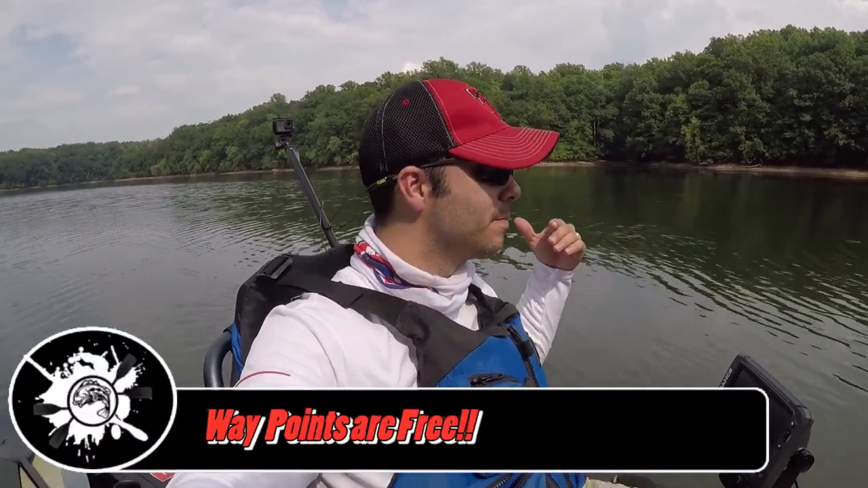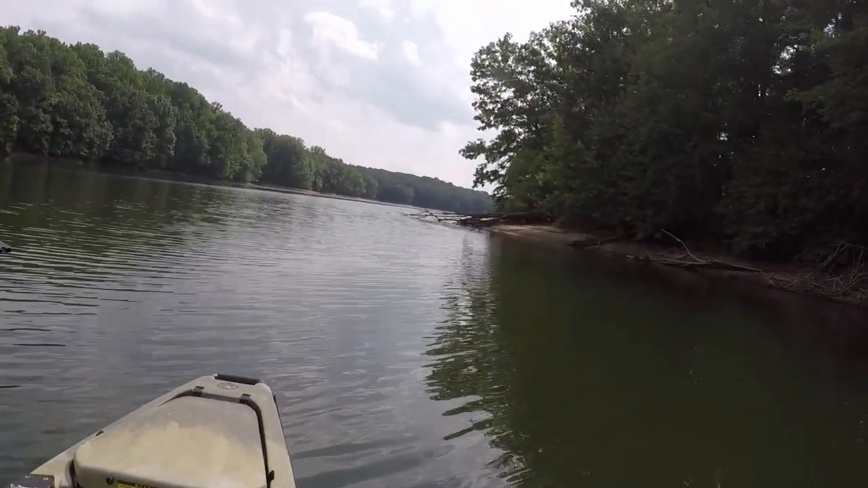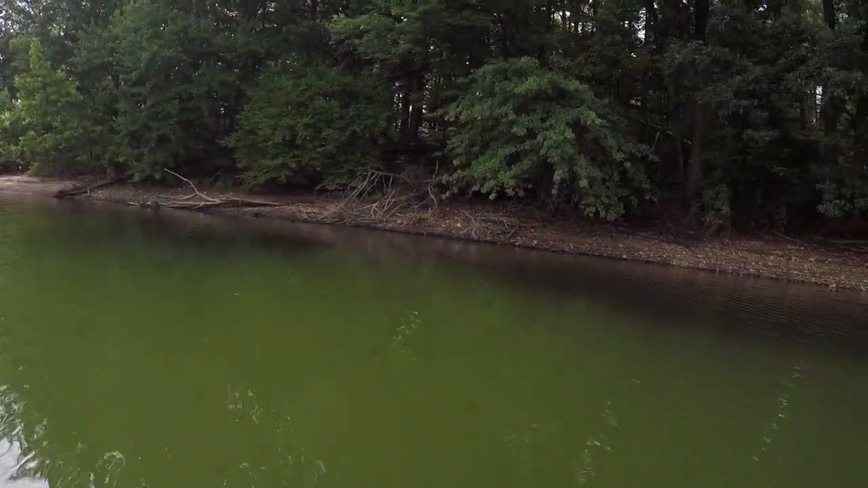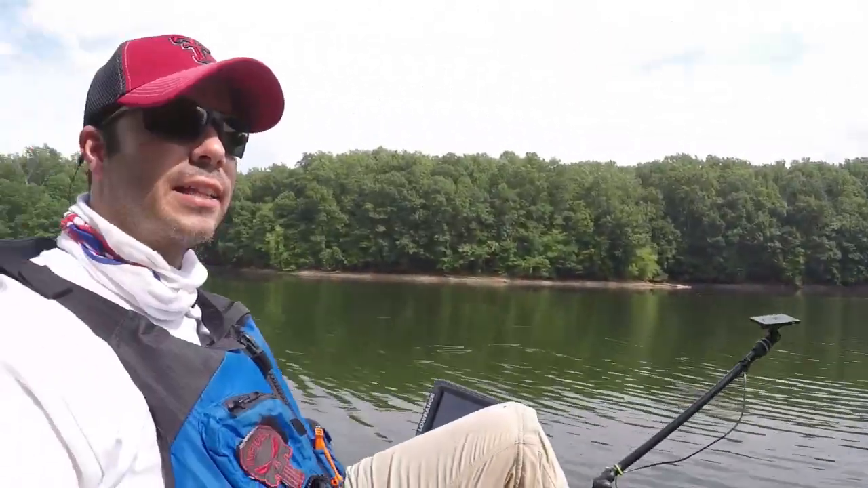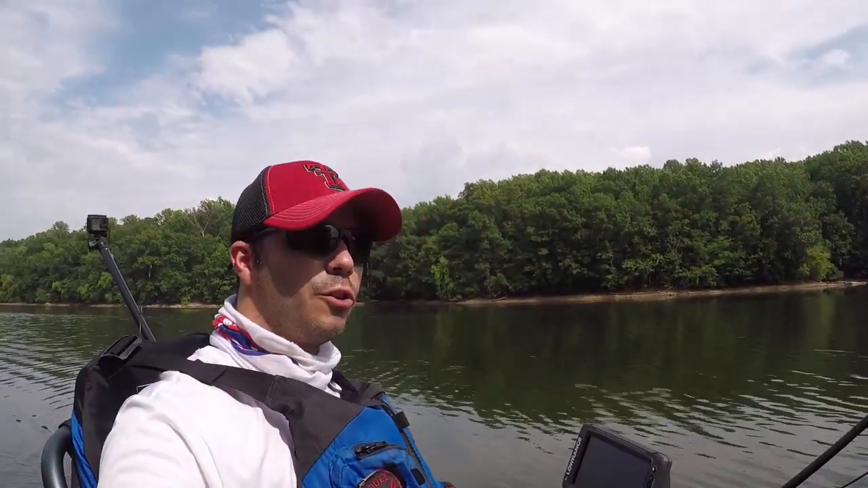So if you have things like big pieces of wood like we're coming up on right here that are normally underwater, things like these stumps, you can mark those and come back to those, because you can't remember every single one of those.